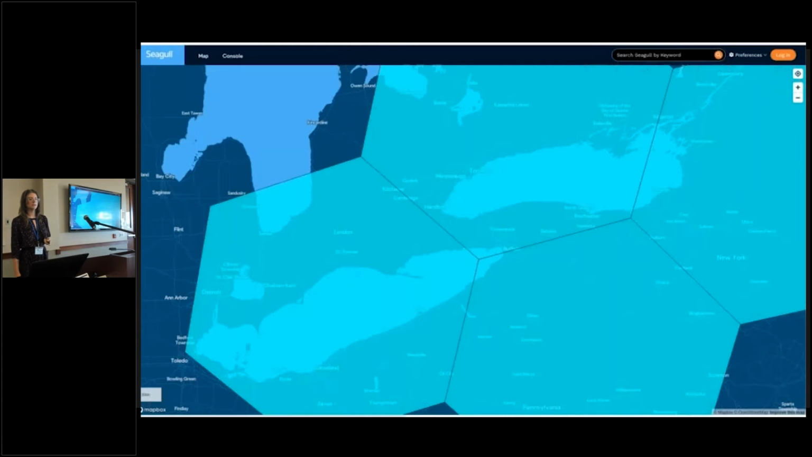So we've been calling it the hex map, real original, I know. And we're open to naming ideas, so if you want to, give me some ideas later, hit me up. So what are we looking at here? Like I said, just Lake Erie and Ontario. These hexagons are about 400 kilometers across, and they represent at least one point somewhere within those hexagons, which is a very similar idea to what Christine presented yesterday.